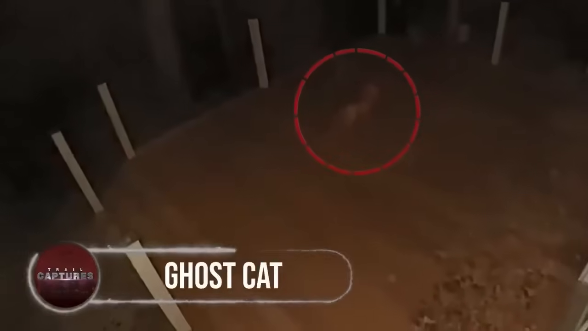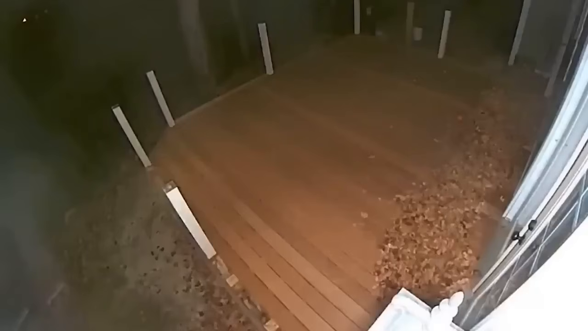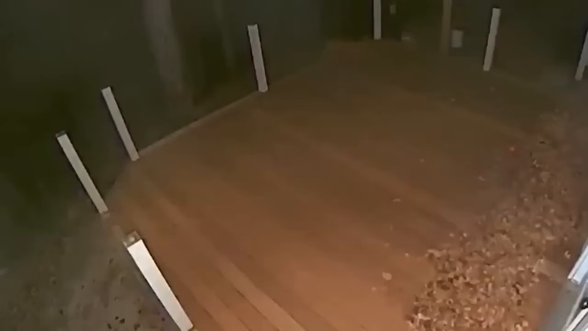Ghost cat. During one spooky night, a security camera caught something peculiar. A ghostly cat strolling across a front porch. It was like Casper's long-lost cousin. The see-through feline seemed to vanish into thin air as it crossed the porch, leaving everyone baffled. Was it a ghostly apparition or just a camera glitch? Either way, it was a perfectly good encounter that'll leave you with goosebumps.